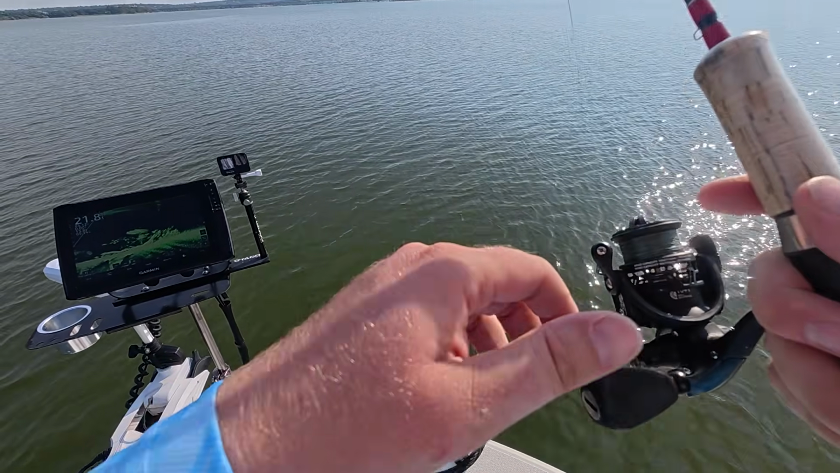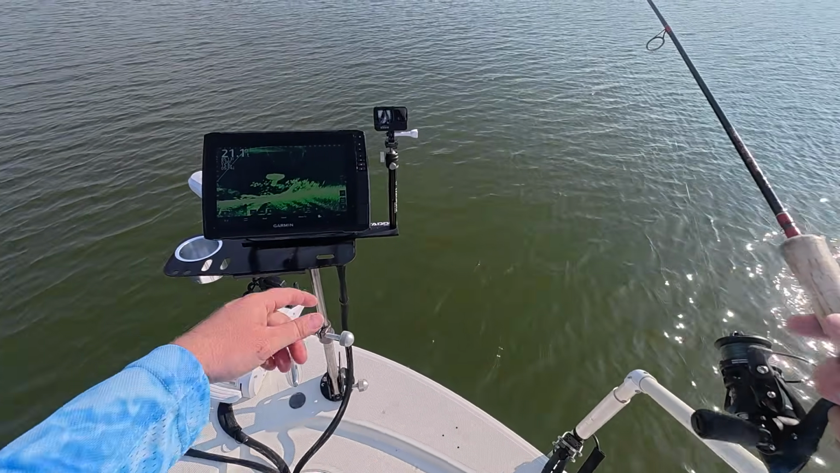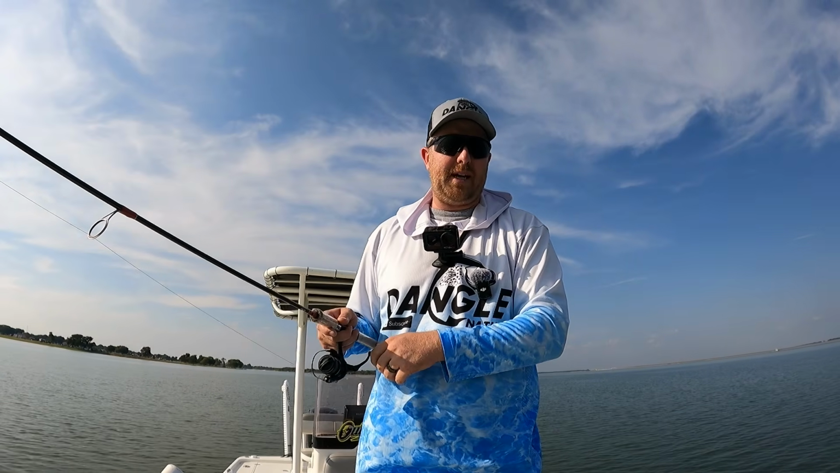I'm out here on the main lake, and you saw how many we had sitting right in front of us, and I'm already moving because they've already slowed down. But look, here's the key part, guys. Look at that right above me. See that big old bait ball? Remember, we're following the bait. We're looking for bait. We're following bait.